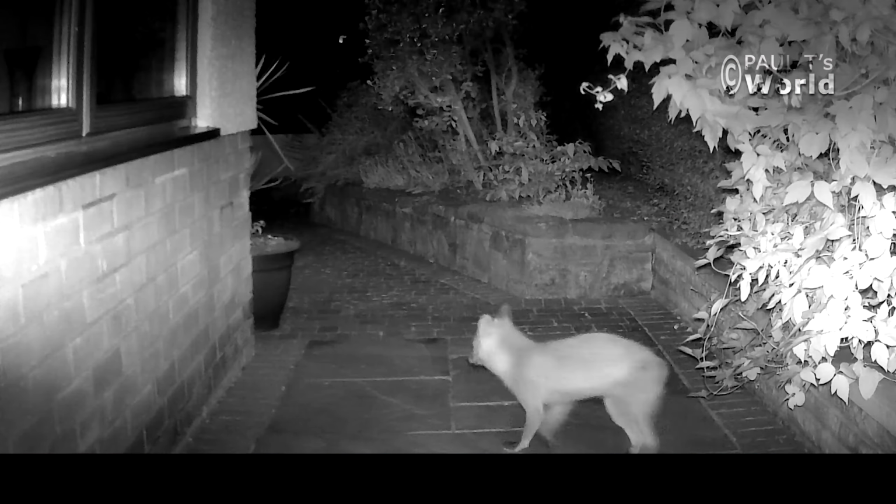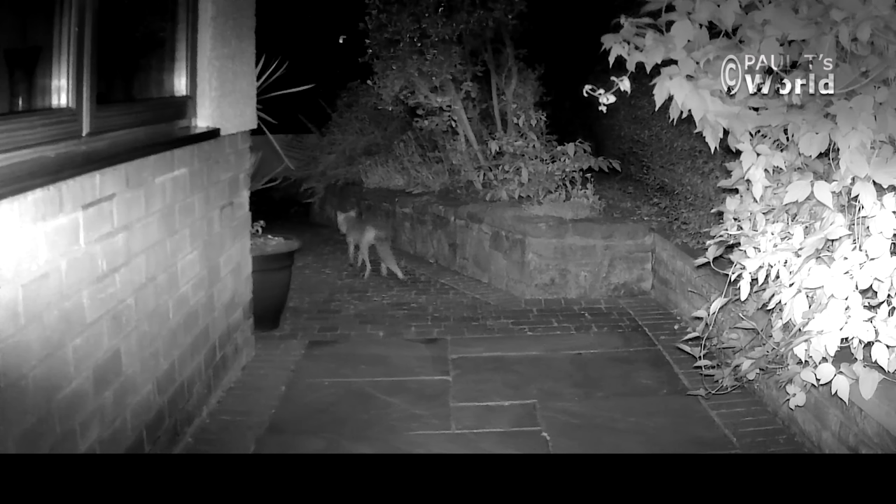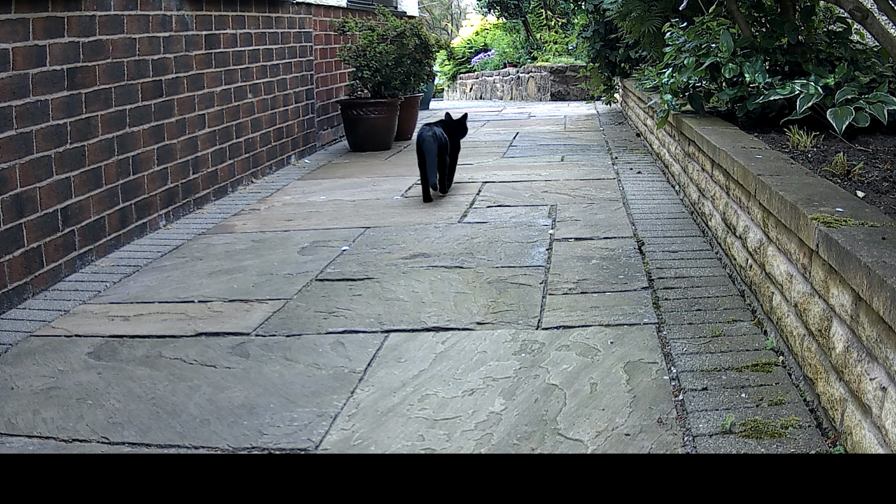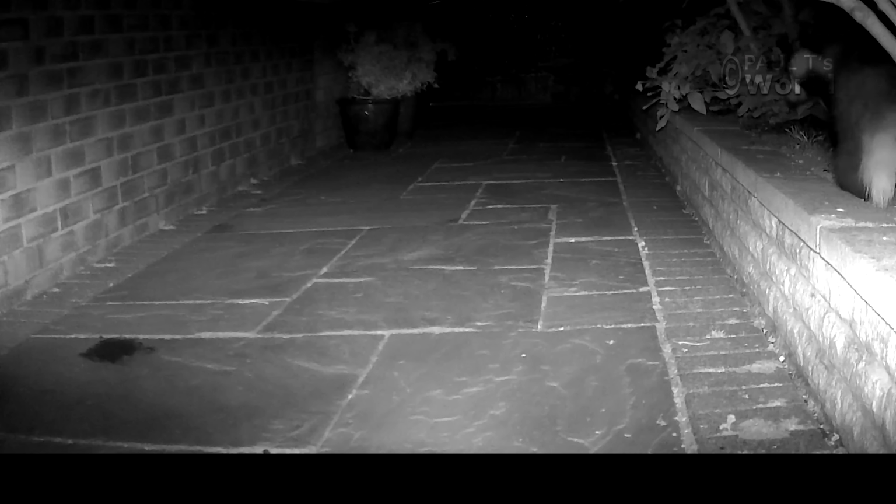The fox is quite wary. This fox has come round the corner, seen the camera, and turned round and gone back. Yeah, and has a quick look back as he walks away. So I'm trying to see what animals come up and down the side of the house.